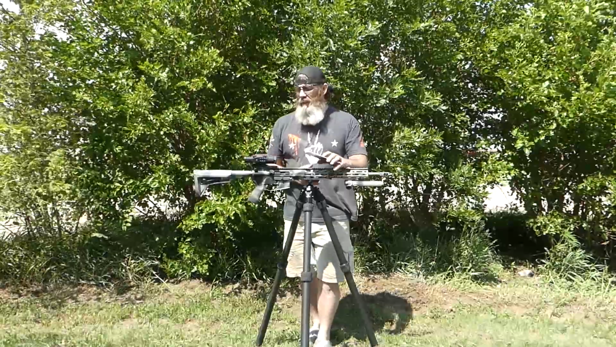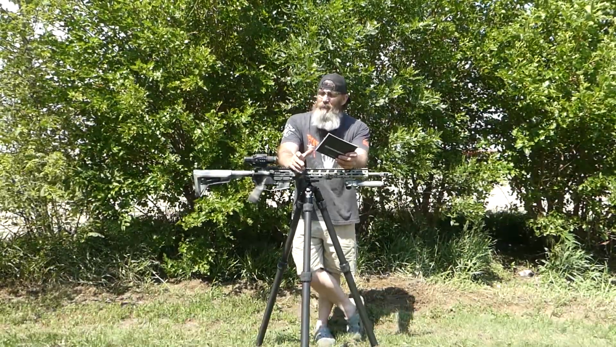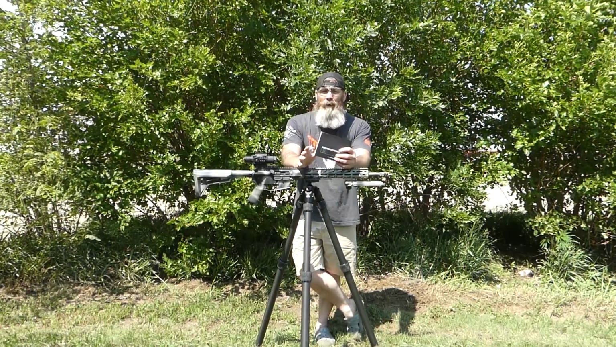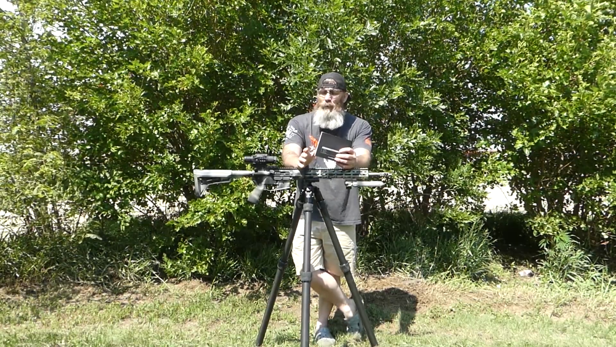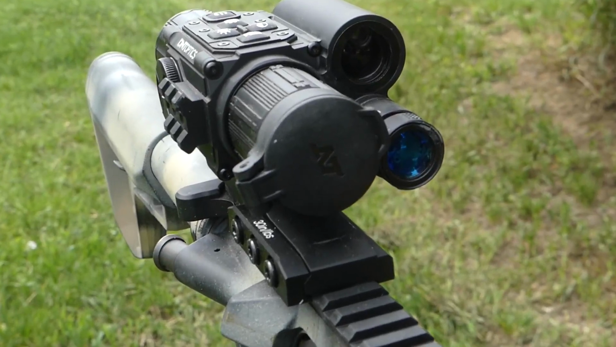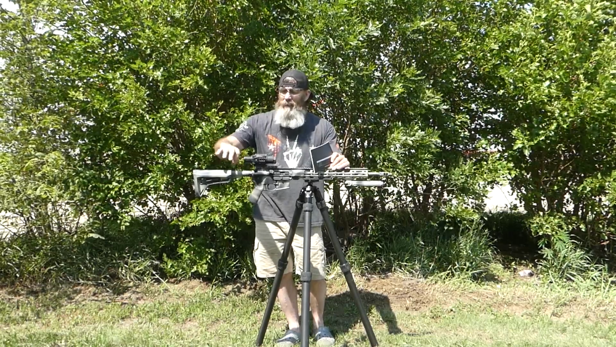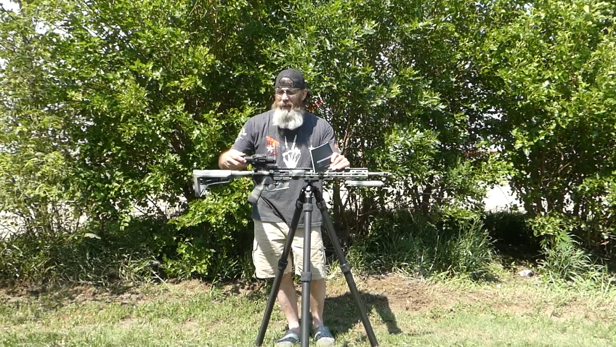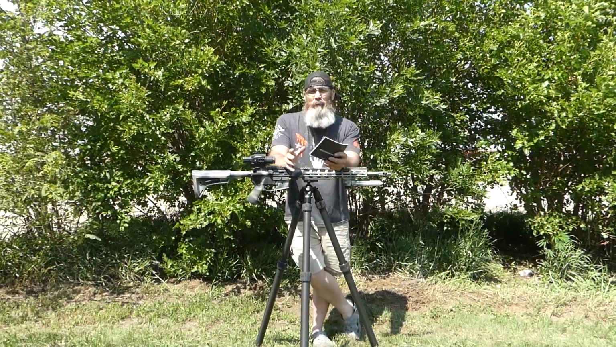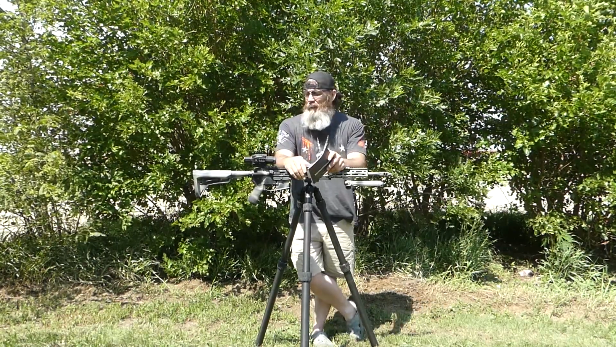But yeah, this is a great little unit, and basically what I'm going to do is just go over some of the features of this thing, and that's what makes it remarkable. For the money that you spend on this, you get a lot out of this small little package. It comes with an eyepiece cover here for your front. It does have a little rubber eyepiece attachment, but I'm not using that right now. That does give you the option, so you can put that on and close out any ambient light that may be coming in from the sides.